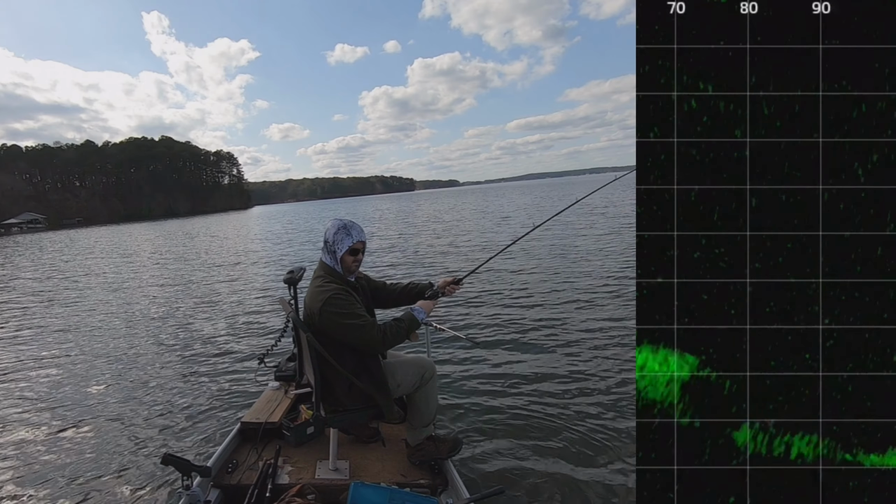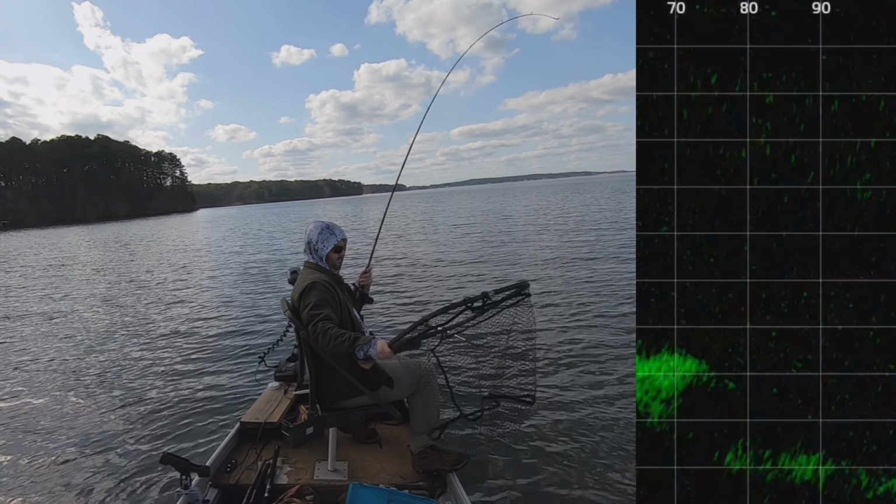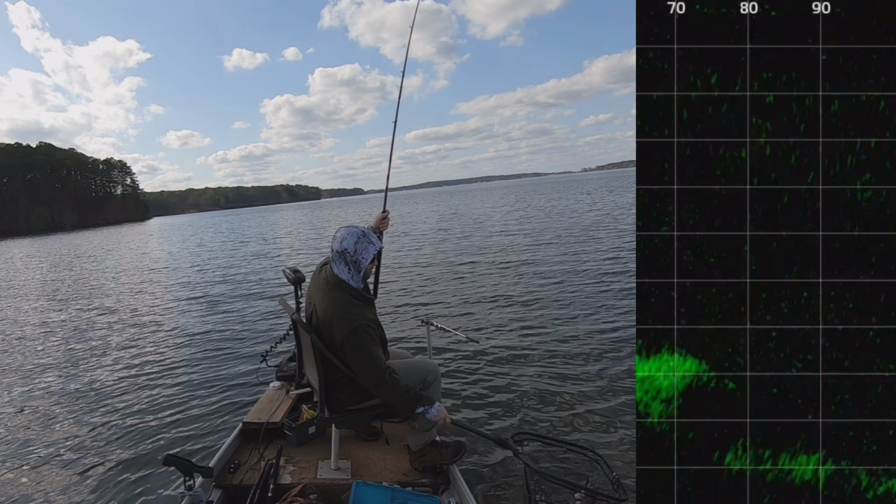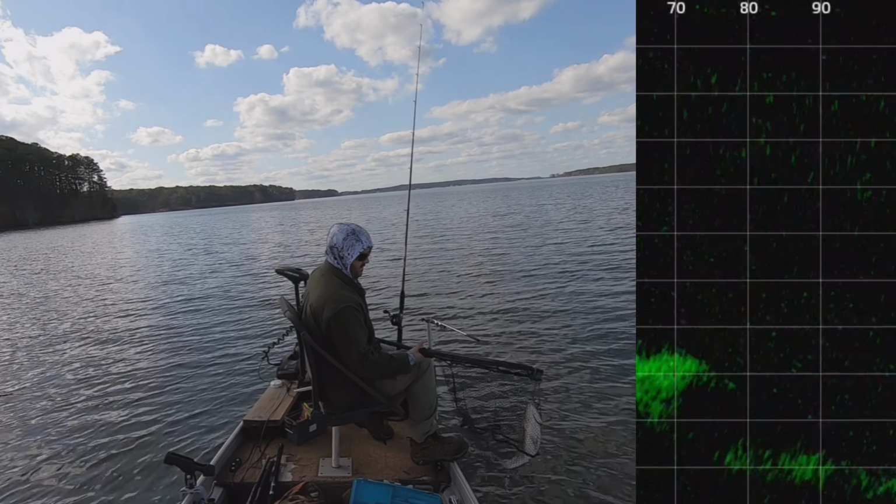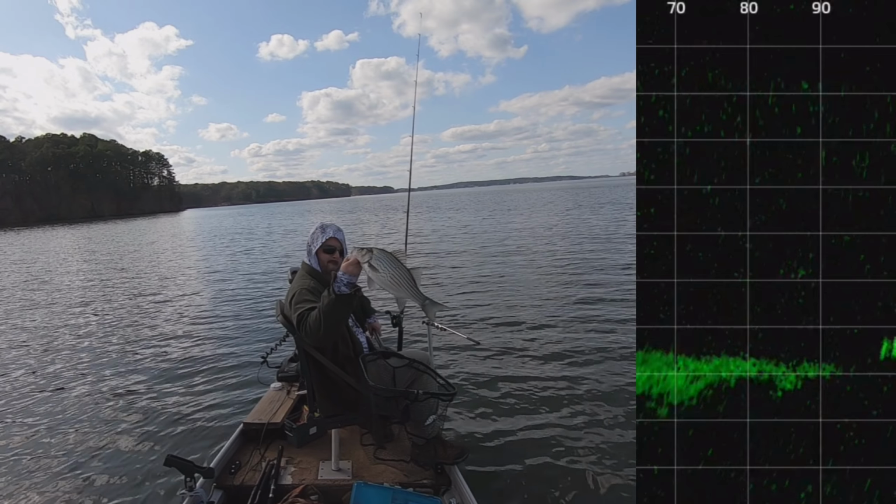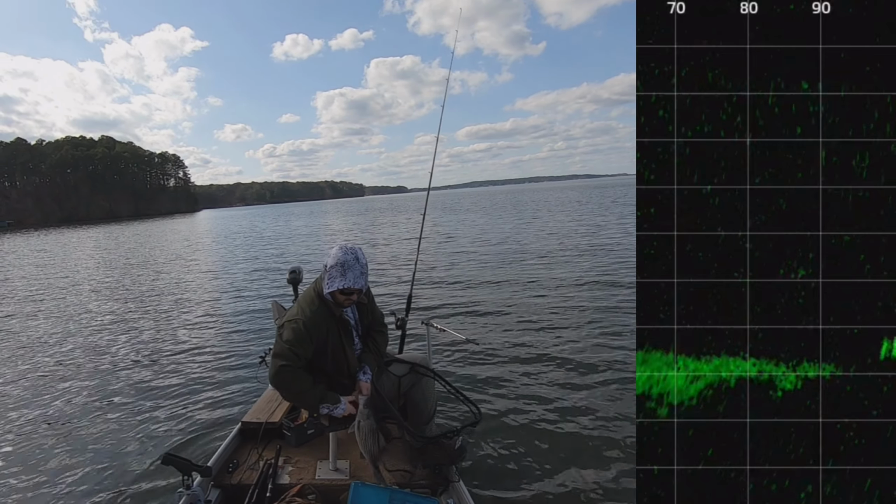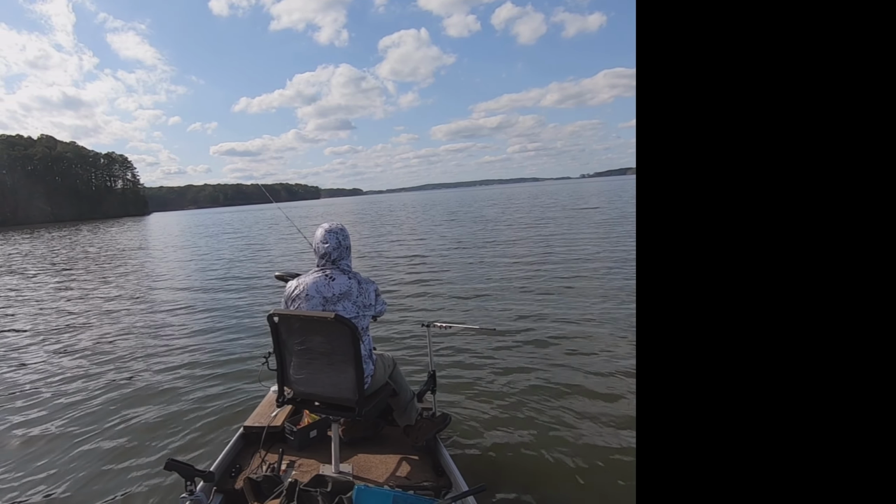I found 4 different schools of them chasing shad out in open water. I could not make them bite anything. I probably changed lures 7 or 8 times trying to find something they would bite. The only thing I could find that they would even chase was very small, almost like crappie jigs. They were small bass lures, swim baits, and that's what I could get them to chase. I never could get them to commit and actually hit.